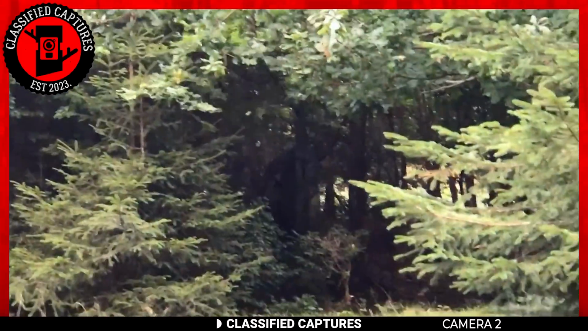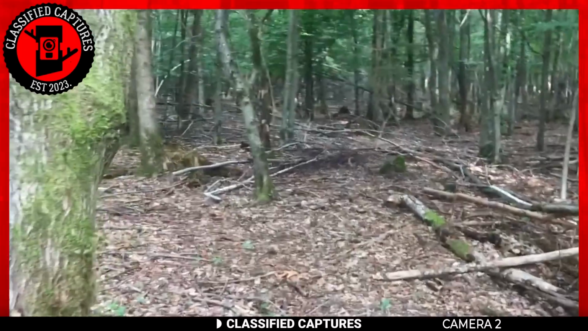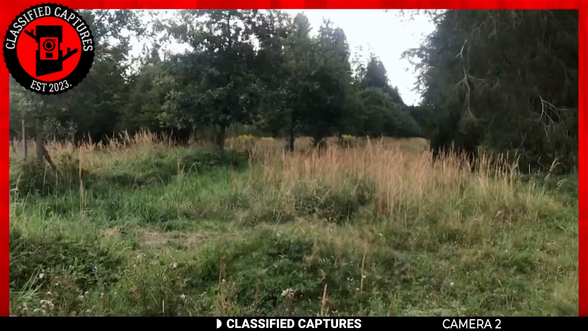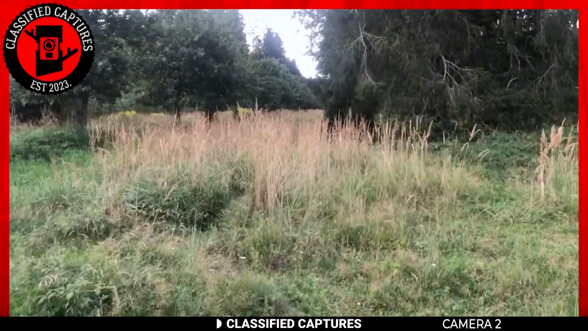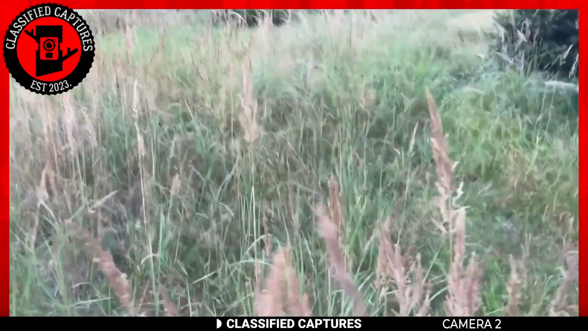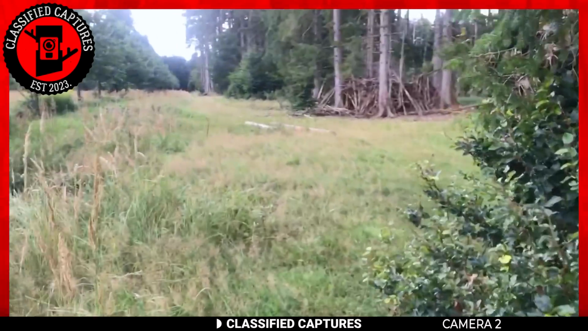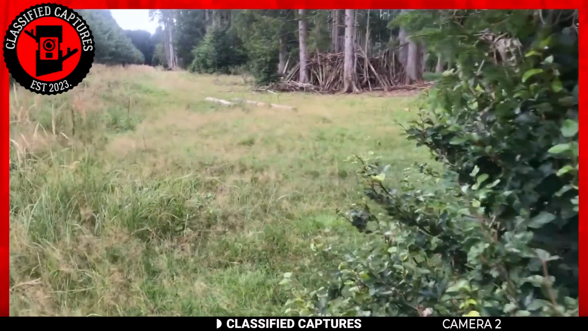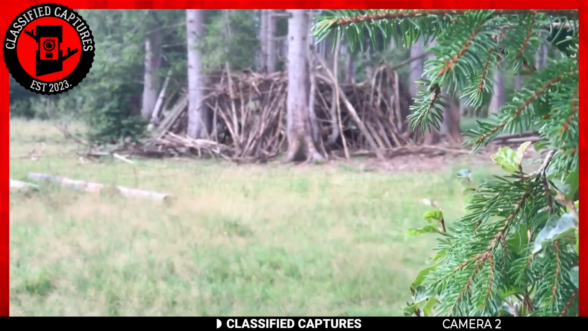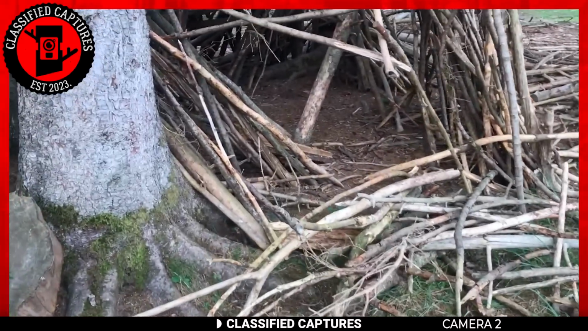Next, we have a capture that's sure to give you chills. Amidst the lush woods and verdant meadows, our recorder encounters an atmosphere teeming with mystery as the footage unfolded. First, he discovers a gathering of branches that seem to have been arranged into a makeshift shelter, yet left untouched by human hands. However, nature's symphony took an eerie turn as strange noises began to resonate from the depths of the woods, prompting a hasty retreat.